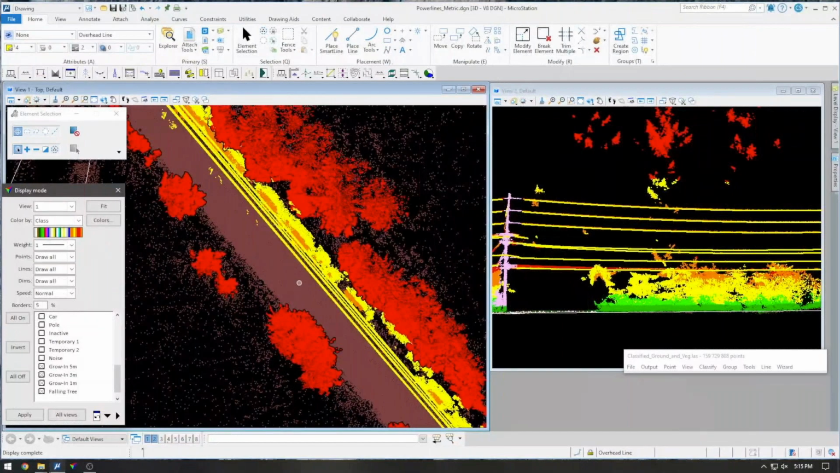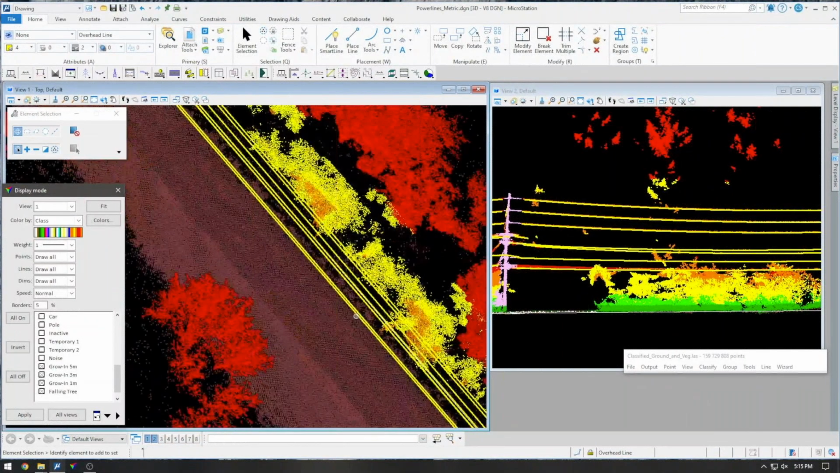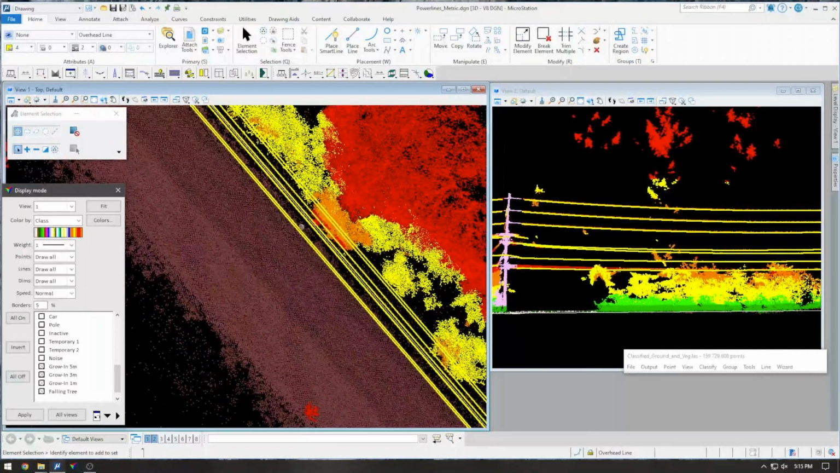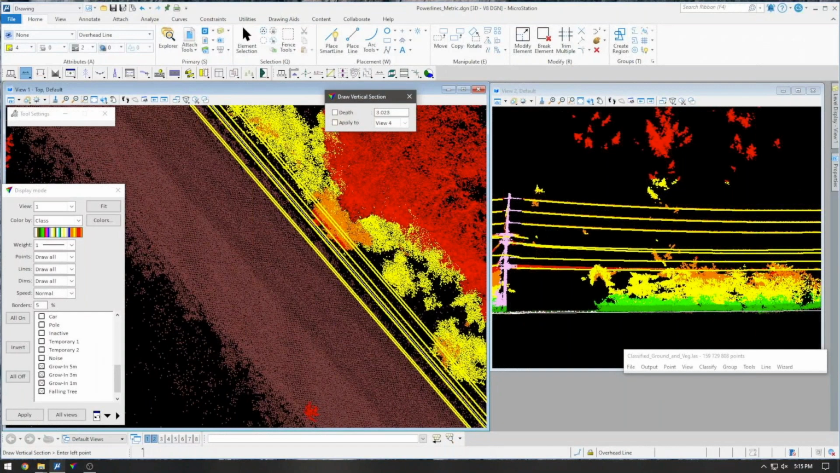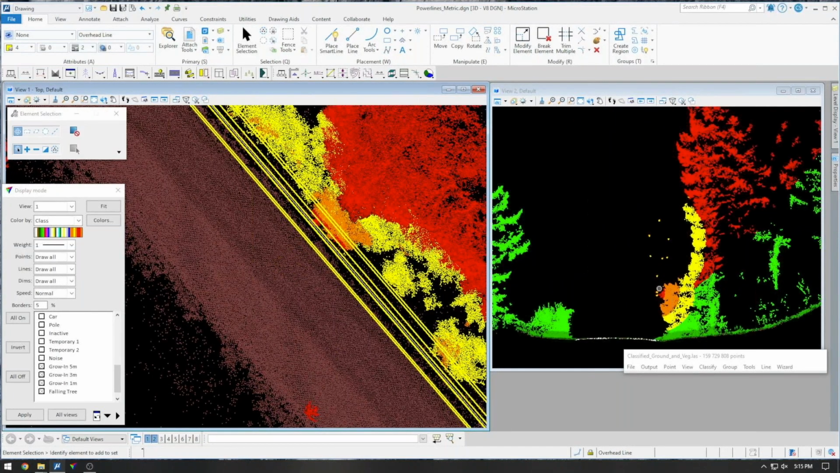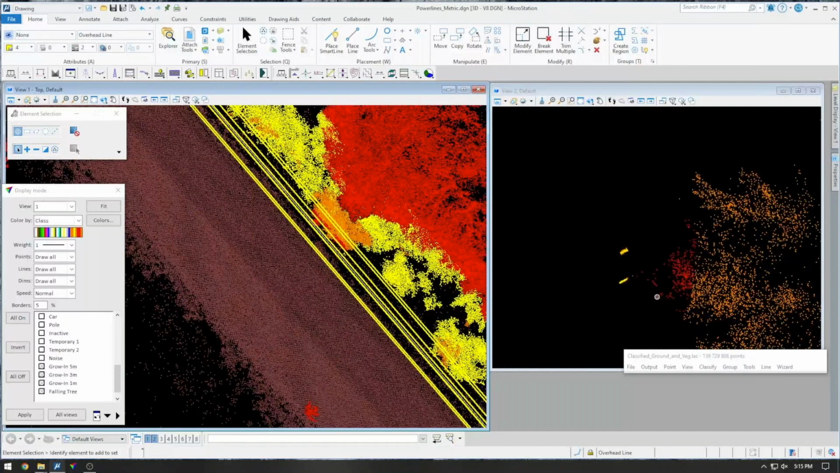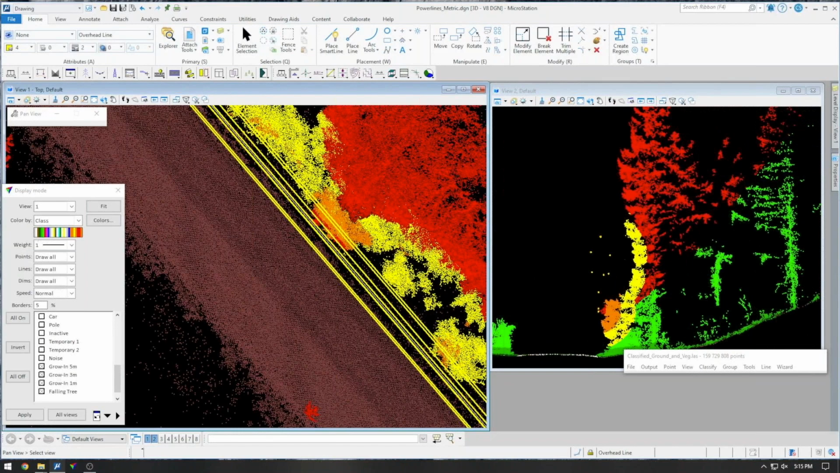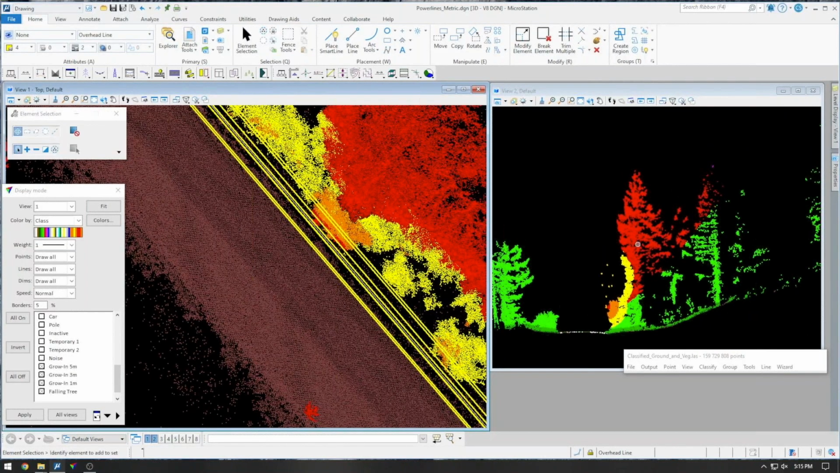So these are all the trees that are at risk of hitting these power lines if they were to fall, or any lower vegetation, I guess higher vegetation as well, but any other vegetation that's within 5 meters of our lines. And you can see here the different rings, the red, orange, yellow, and then the red that slopes up would be our falling danger classes.